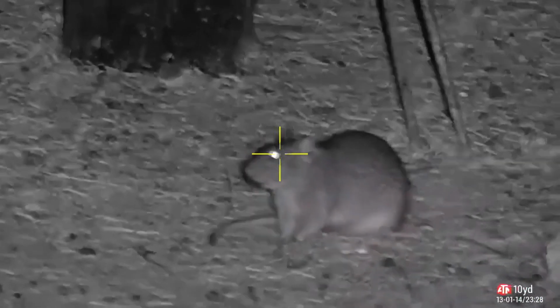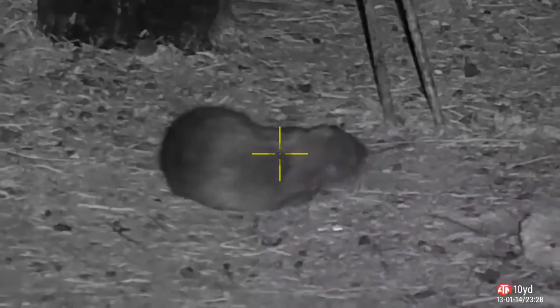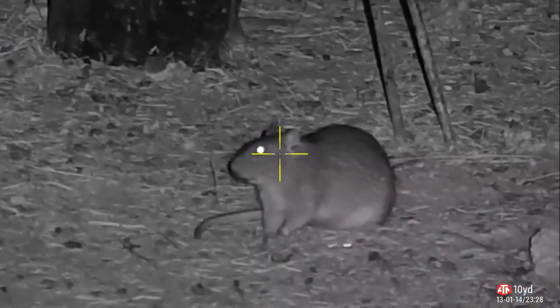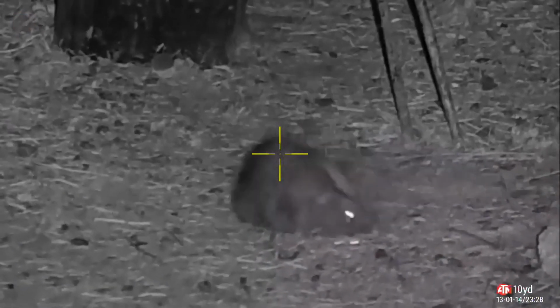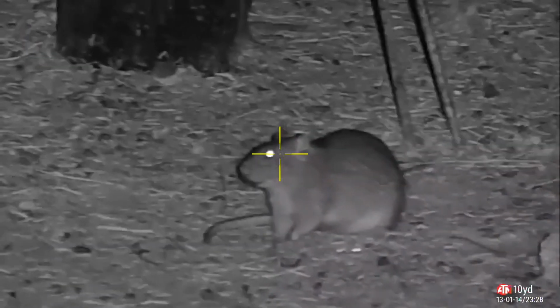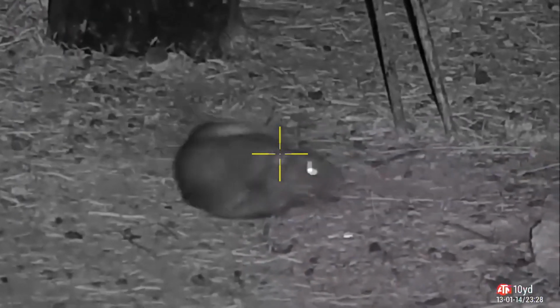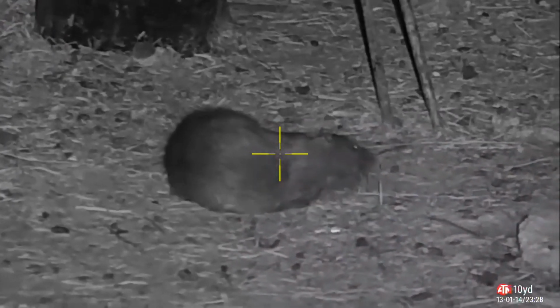Like this one. The pellet smashed straight through his brain box. Watching slow-mo, you'll see the pellet pass through and hit the ground. Look at that. That rat didn't even know what hit it. Wallop. Down it goes. Out for the count.